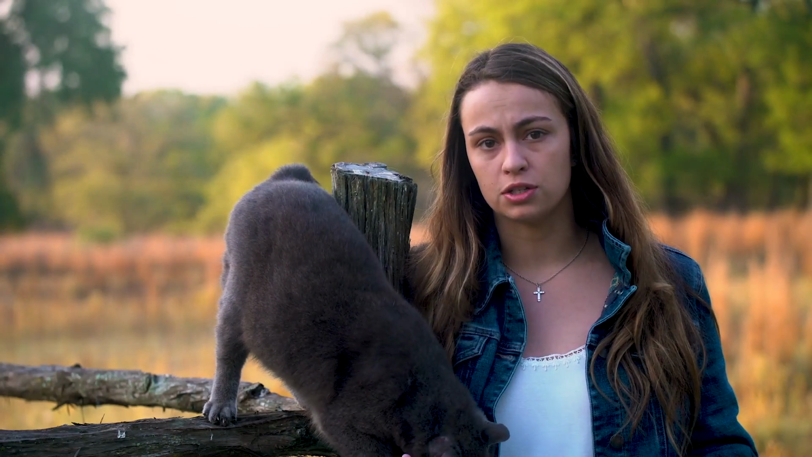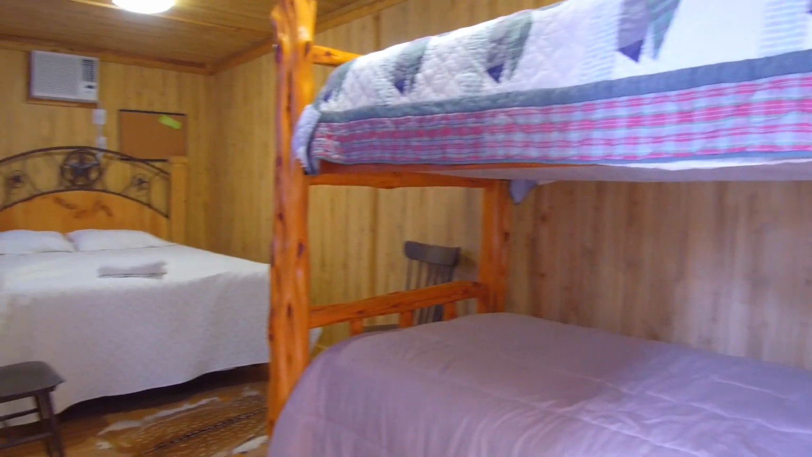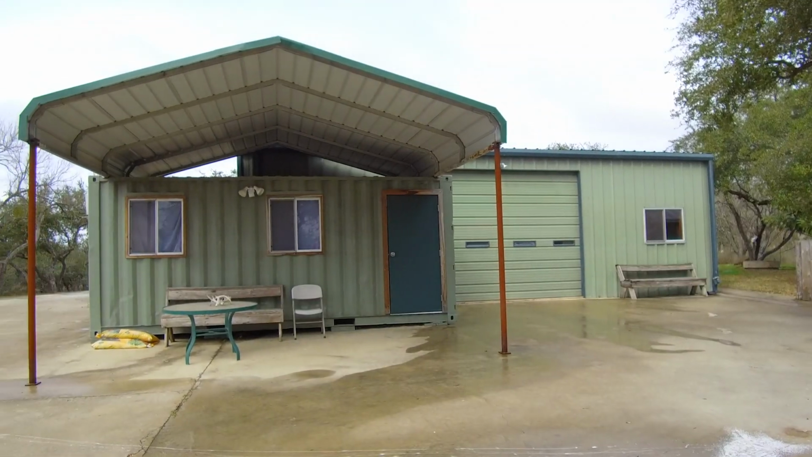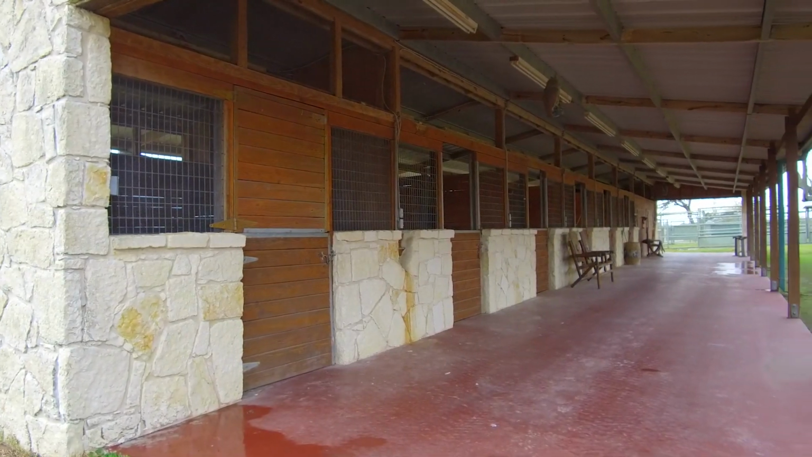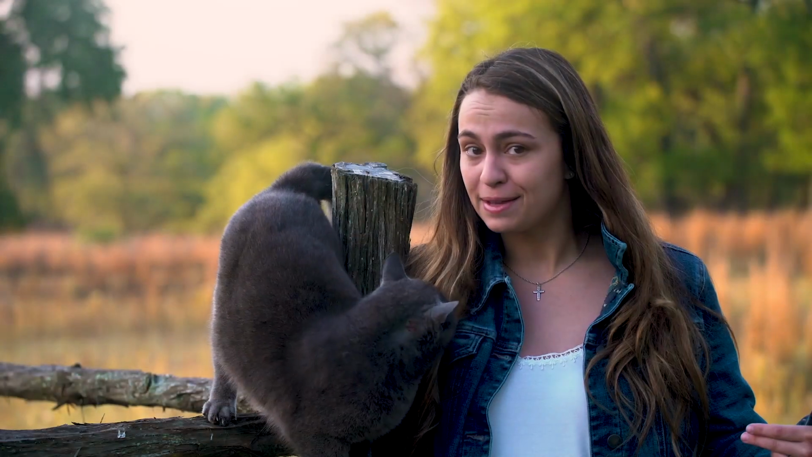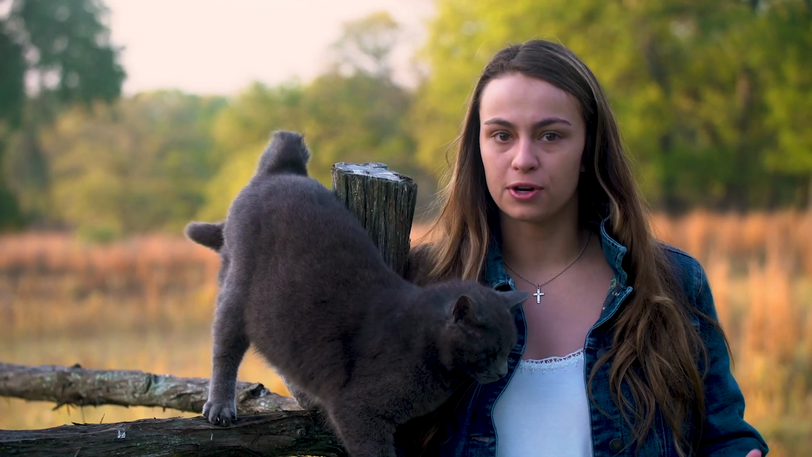And then as you enter the property, there's a lot more accommodations. There's different hunters' cabins, plenty of room for bunks for different hunters. You've got a foreman's house, so you can have a ranch manager living out there. You've got quarters for stables, for donkeys, for pigs. I like pigs. I've got my own little pig. It is the perfect place to start a hunting operation.